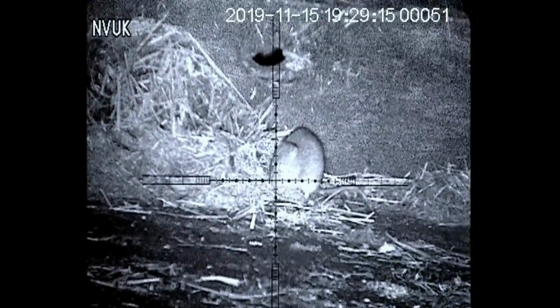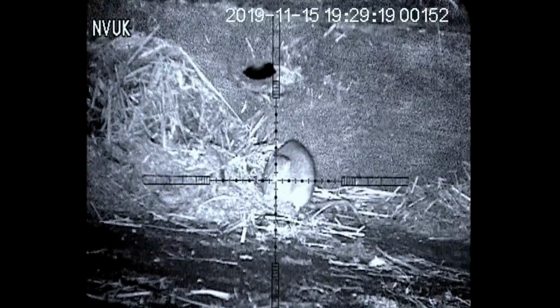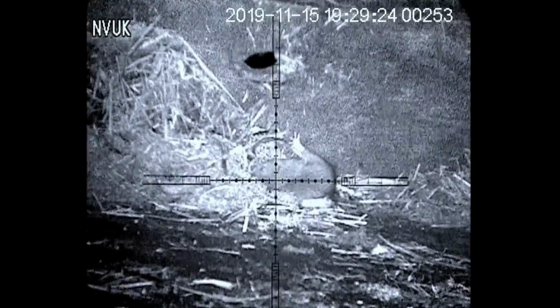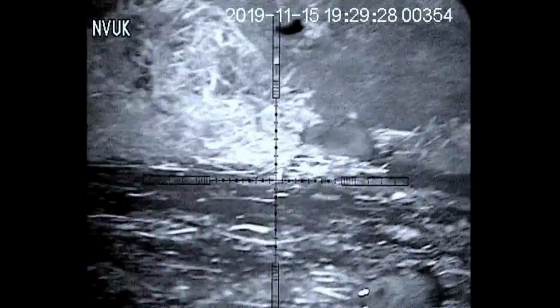After looking around, I come across this rat feeding, staying very still, giving me the perfect opportunity for a headshot. The pellet hit very hard, and left the rat with very little movement, just the usual helicopter tail.